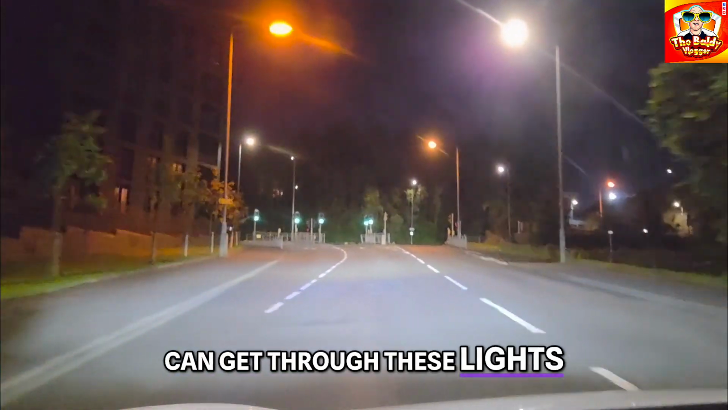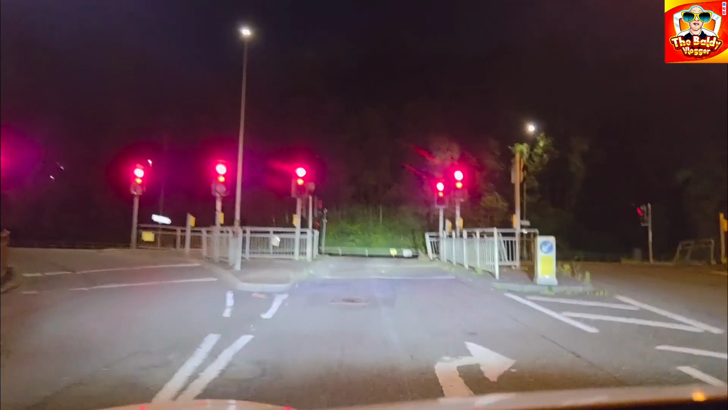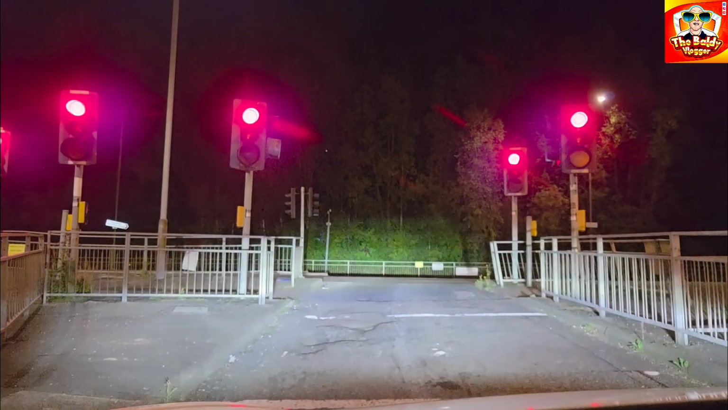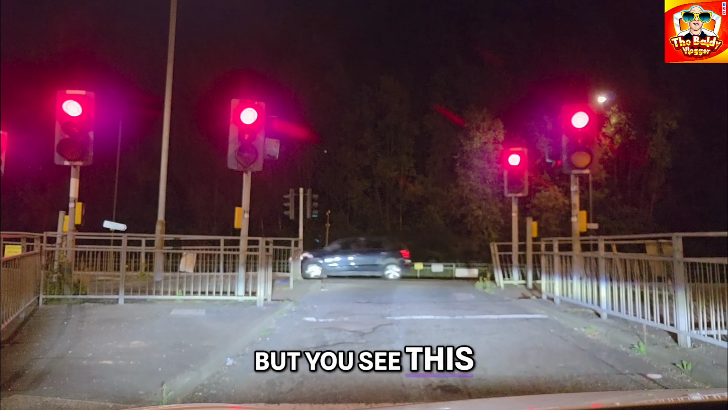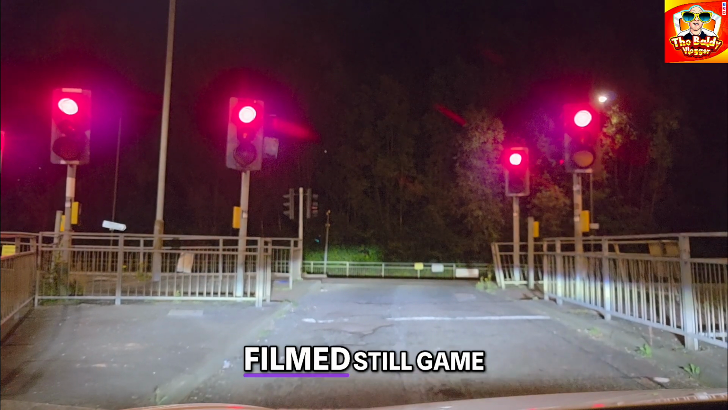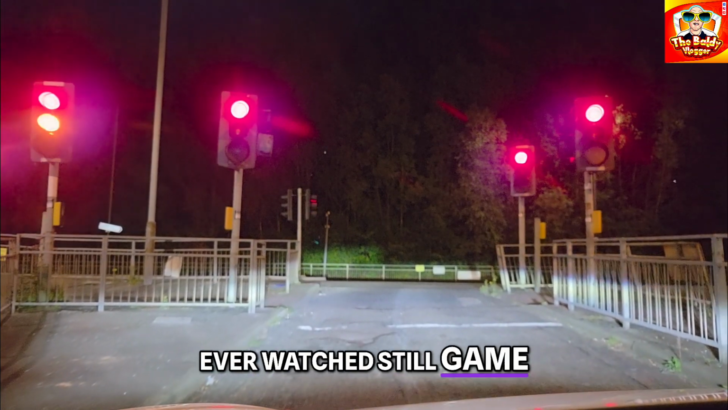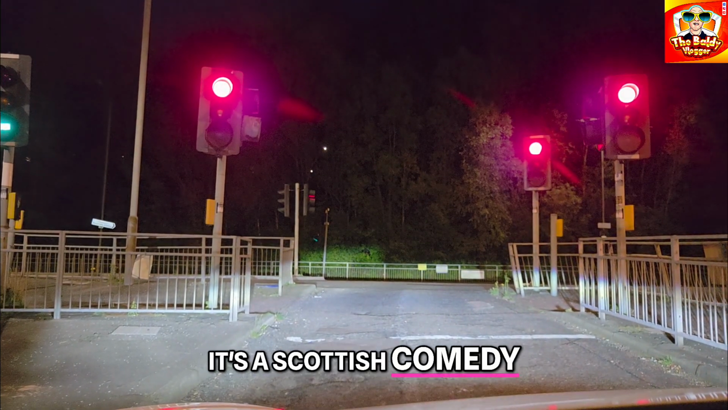Let's see if we can get through these lights. Nope. They see you coming, and they go to red on purpose. Right. You've missed it now, but you see the street I'm on. To the right is where they filmed the flats in Still Game. Don't know if you've ever watched Still Game, but if you've never watched it, it's a Scottish comedy, and it's hilarious.